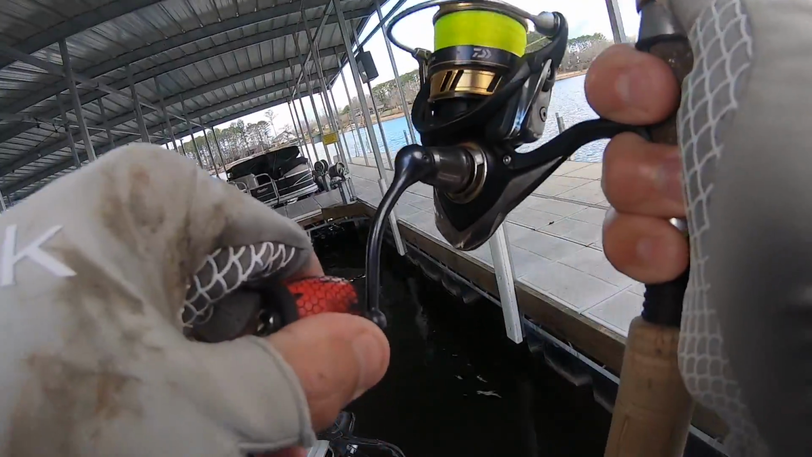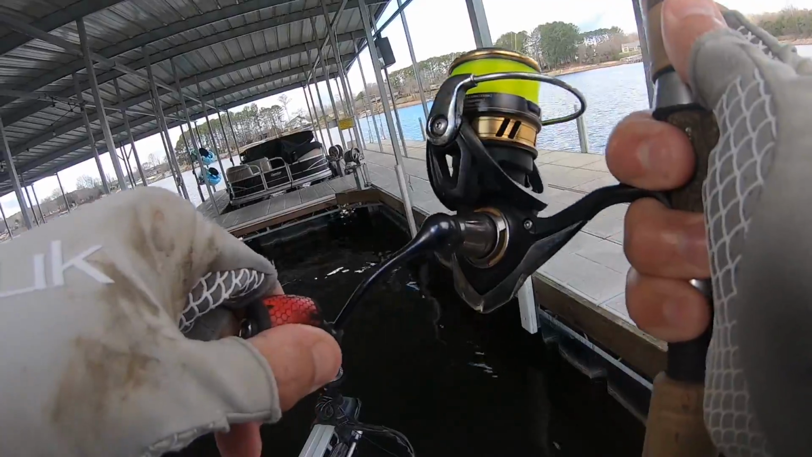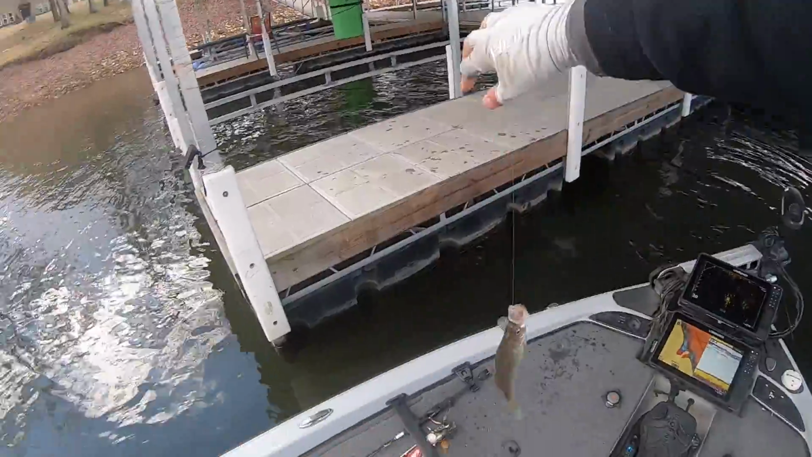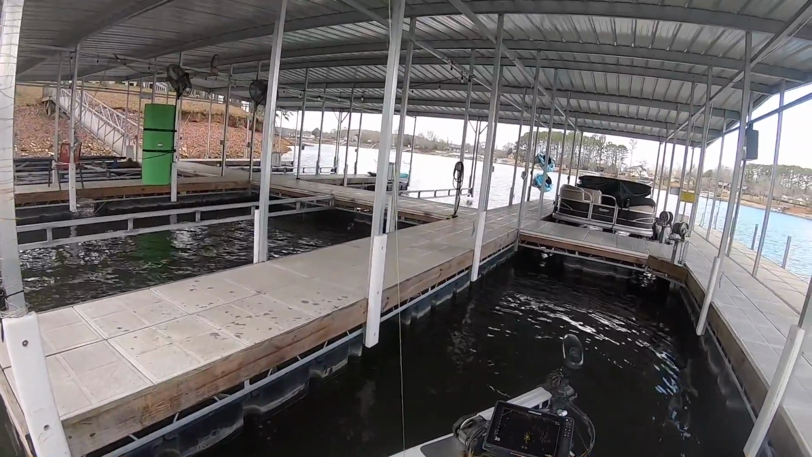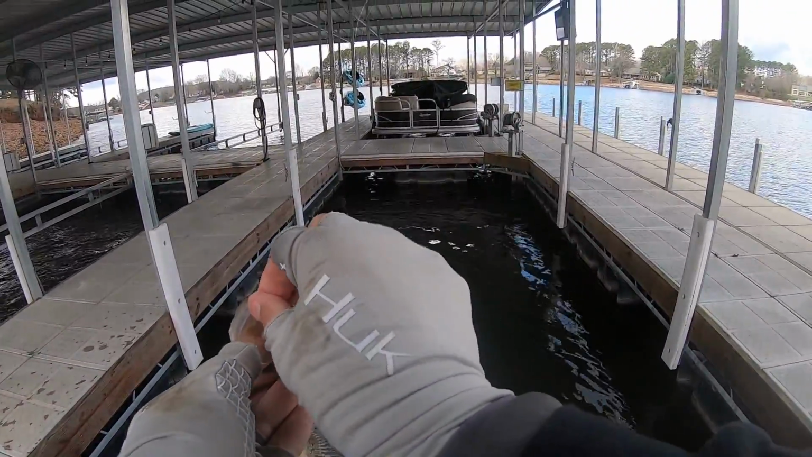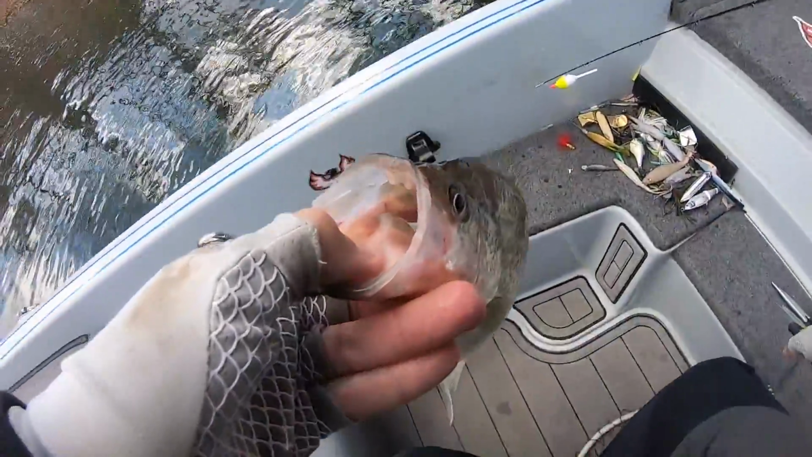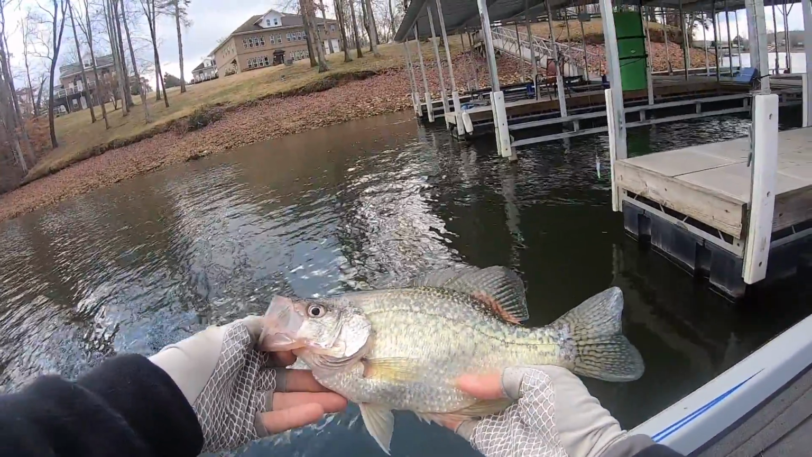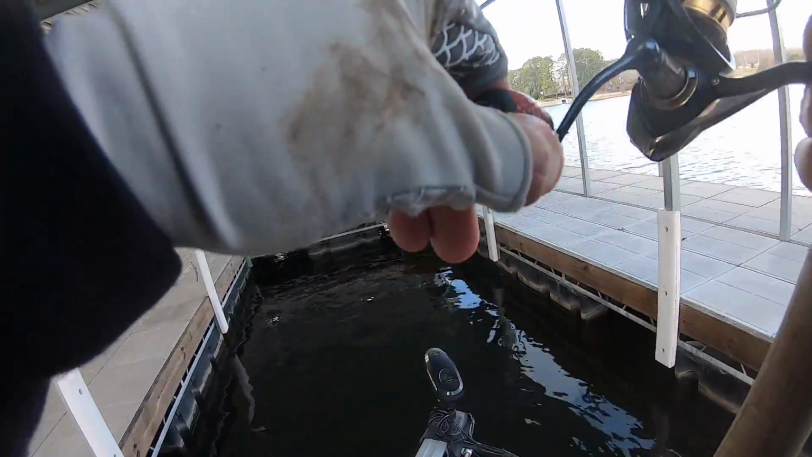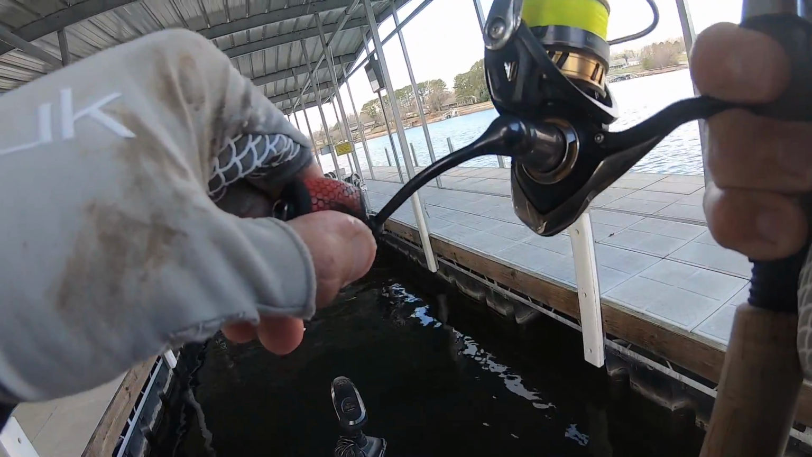There he is. Thump. Another good one. Let's see if we can flip him. Golly, that's a good one. I mean, a thick one. There we go. You get them in that top lip, buddy. You got them. See ya. Yes. You get it in that school, you get a bite almost every time.